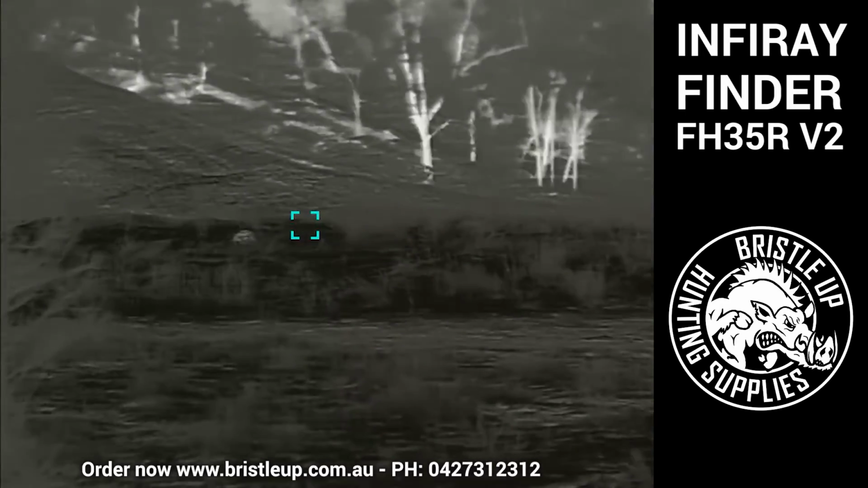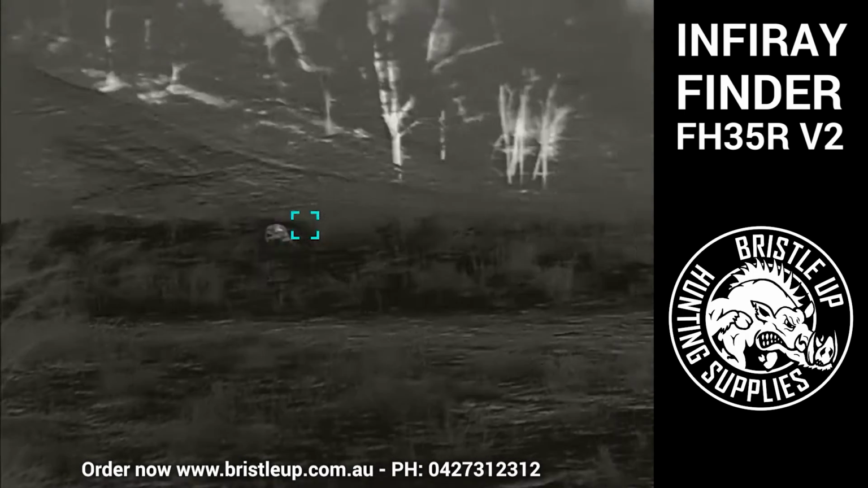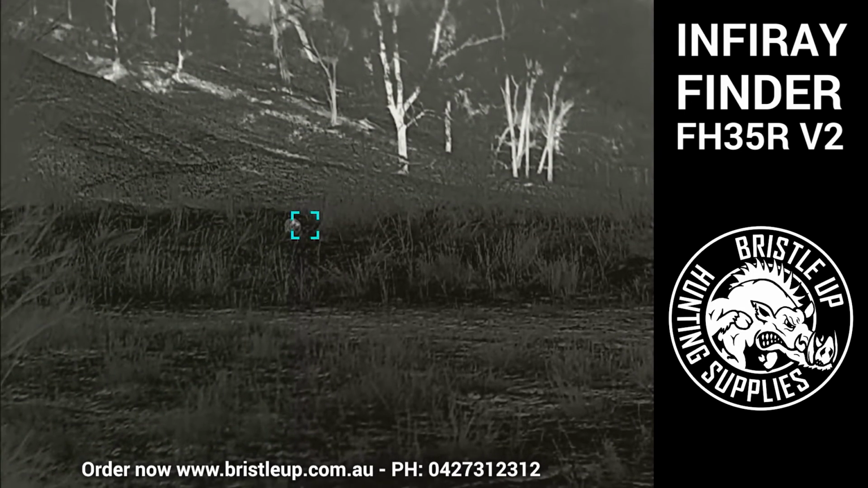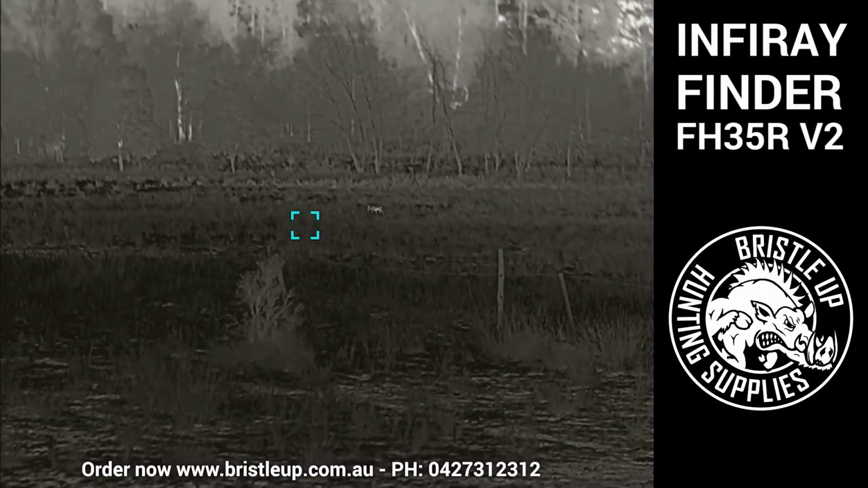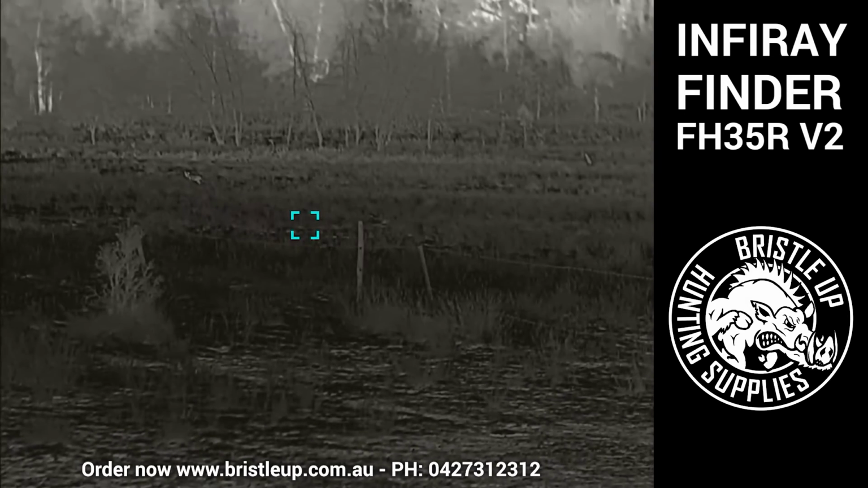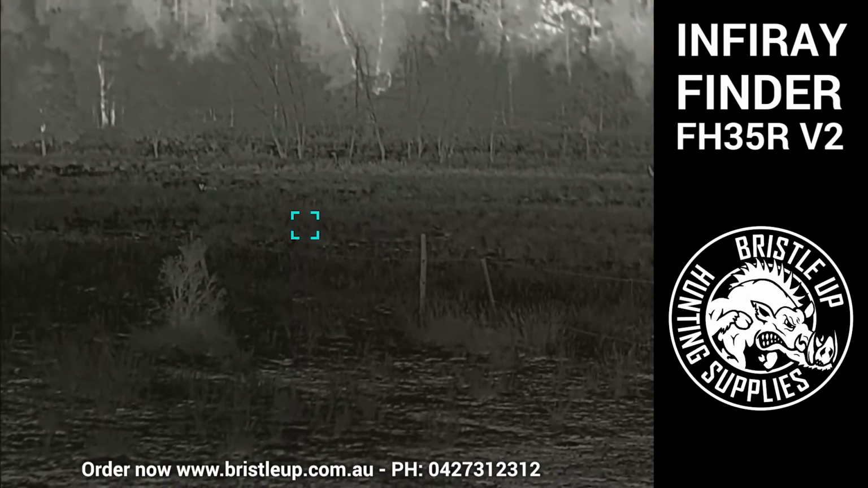As I swing it to the left, you'll see a kangaroo in the long grass here. You can just see him poking on through the grass with his heat signature coming through the top of the grass. Now we've got a fox by the looks. So this fella's out at 127 meters. You might have seen him in the other footage.